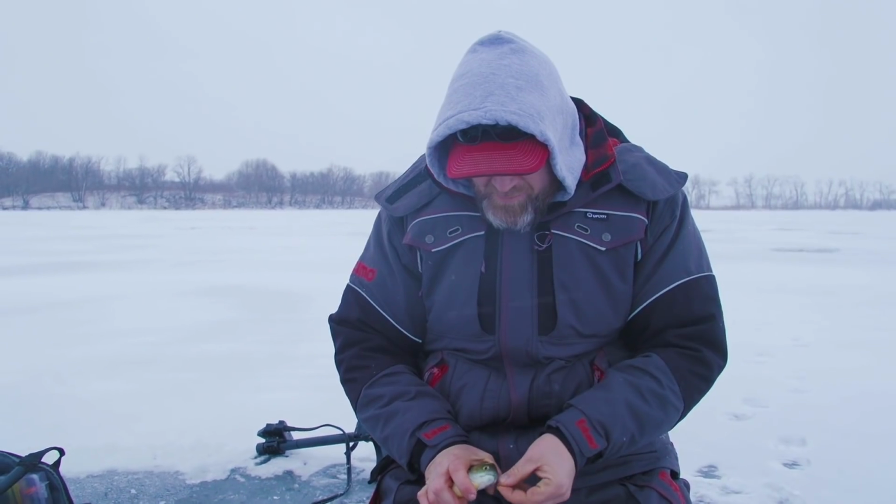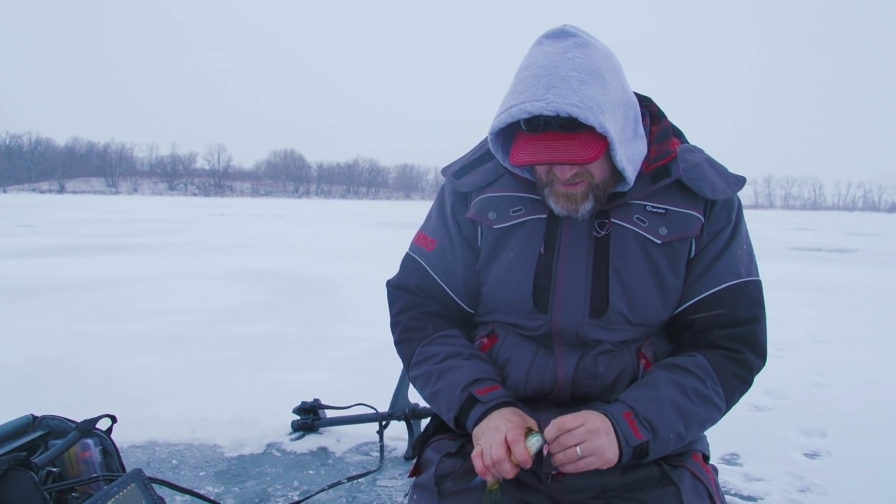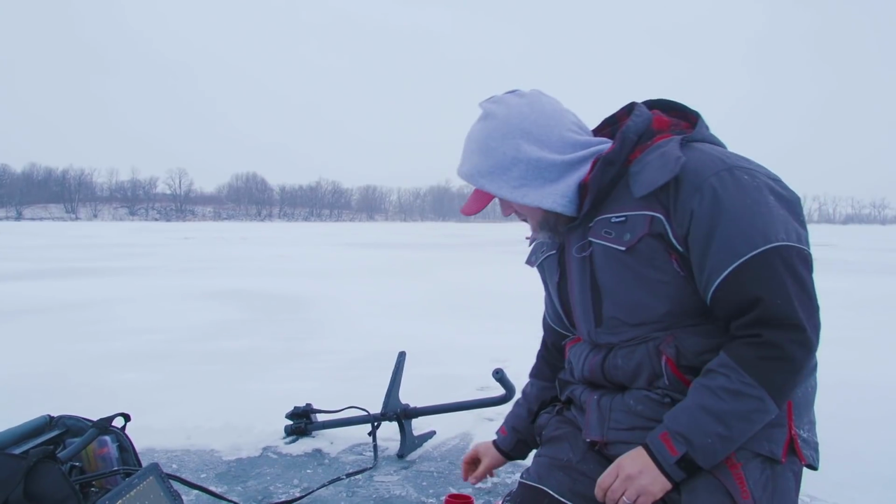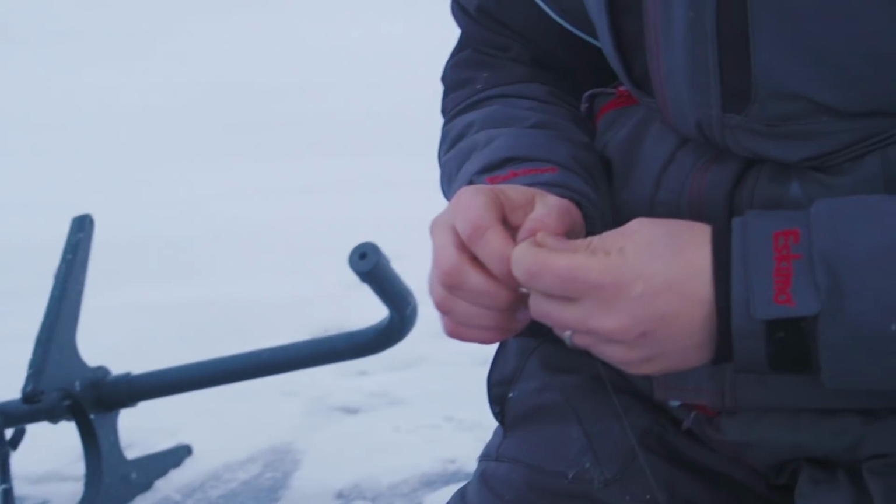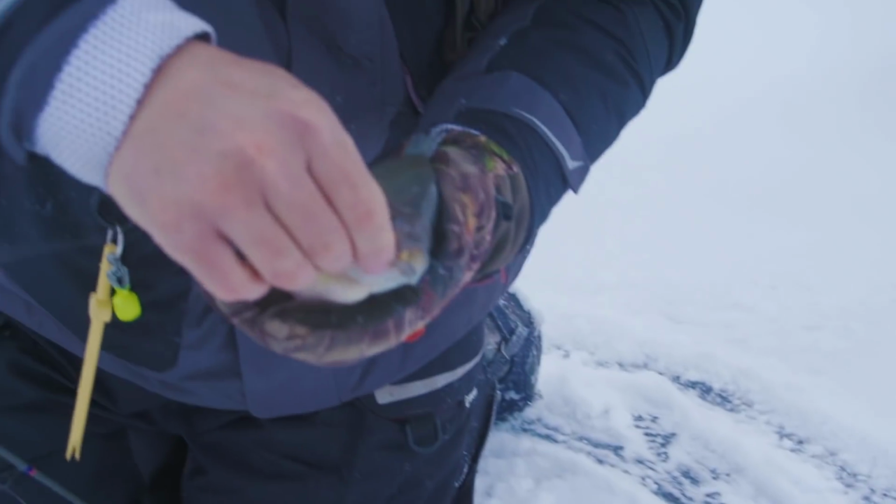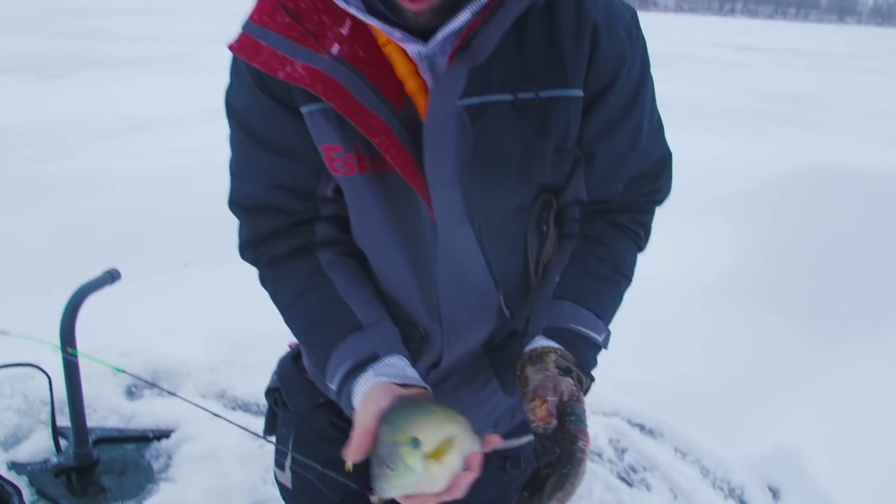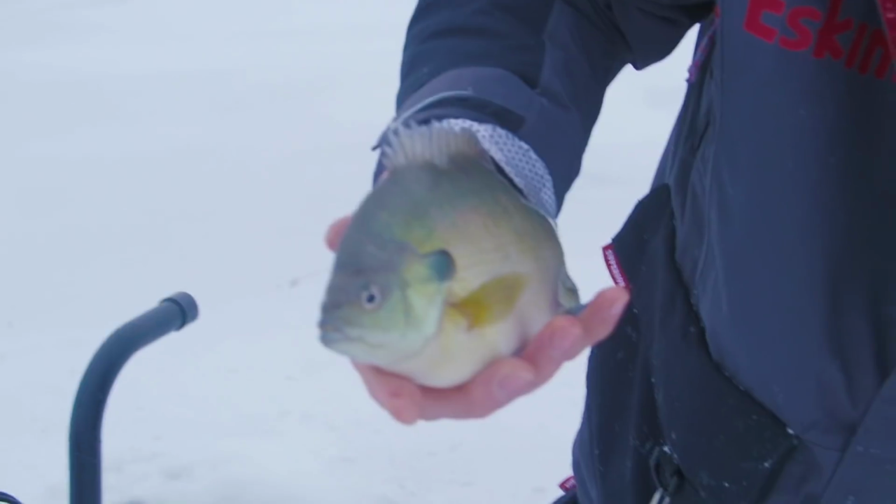Getting that school fired up, one of the big things with fishing bluegills, especially with the school the way it is, is to hurry up and get right back down, keep that school active, keep them rolling, especially when they're in the mood to eat. Look at that guy. Firing up that school. That is a toad bluegill. Big ones like that you want to release.